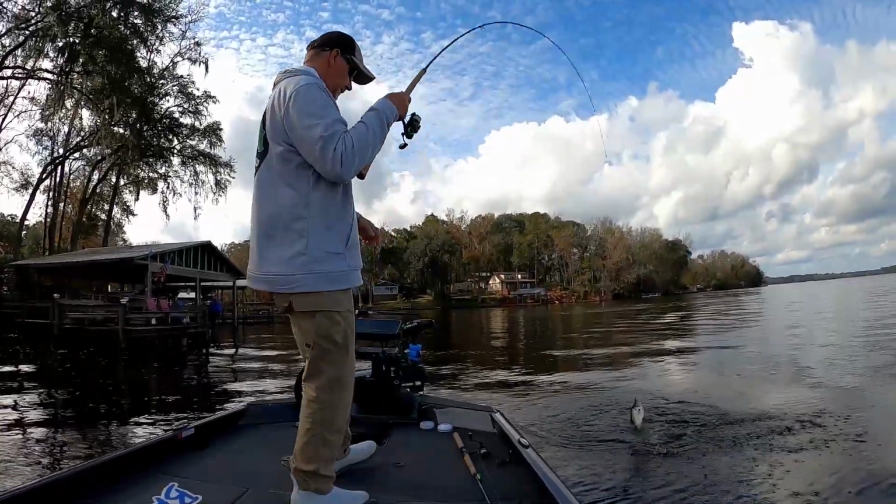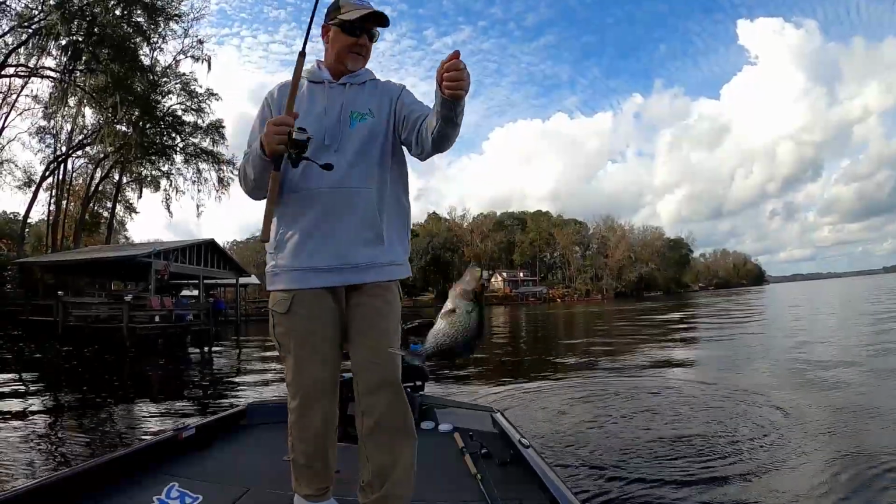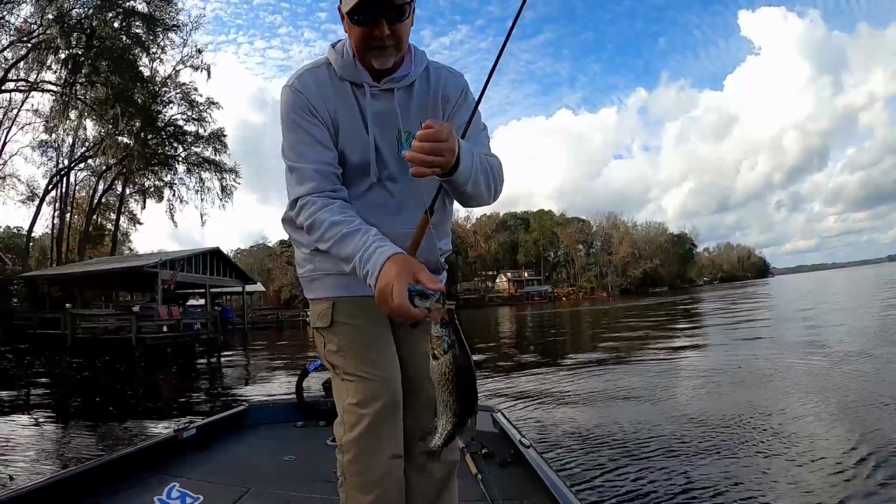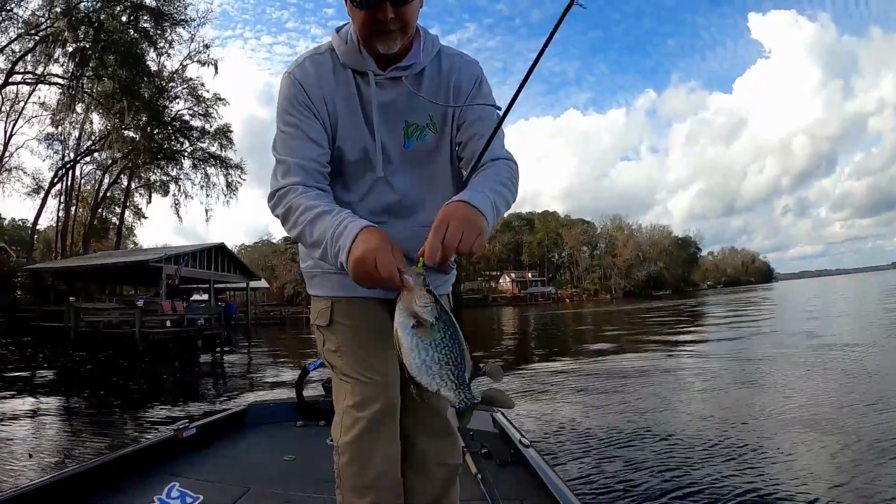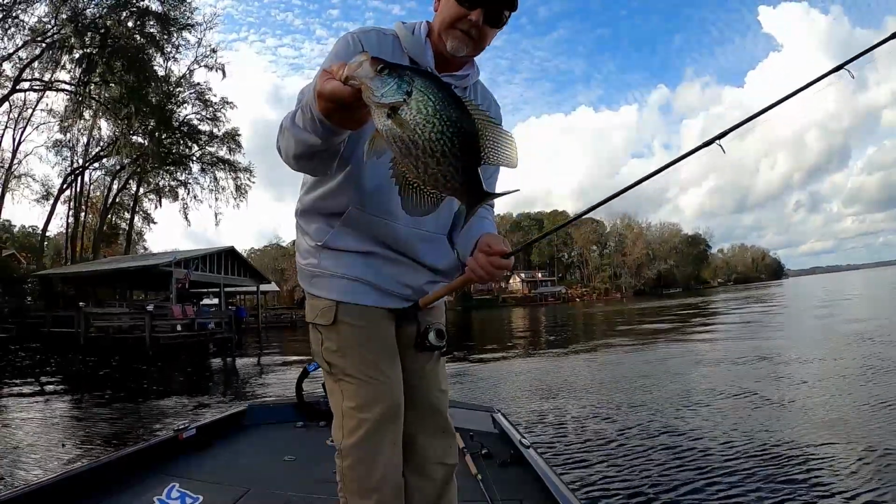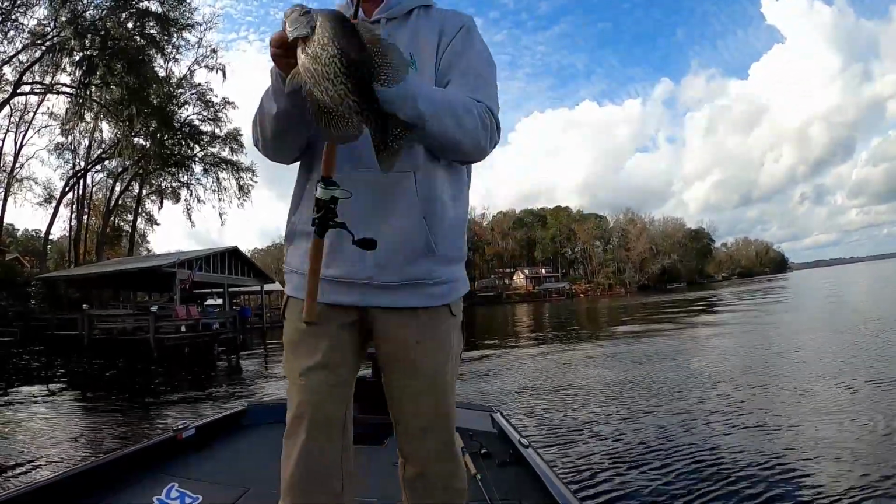Oh yeah, dude. And 10 feet of water, guys. That's where they are today. 10 feet. Shallow. Another nice eating crappie. Heck yeah.